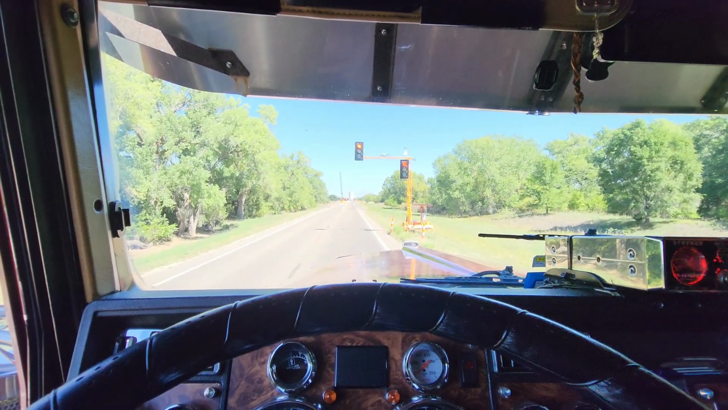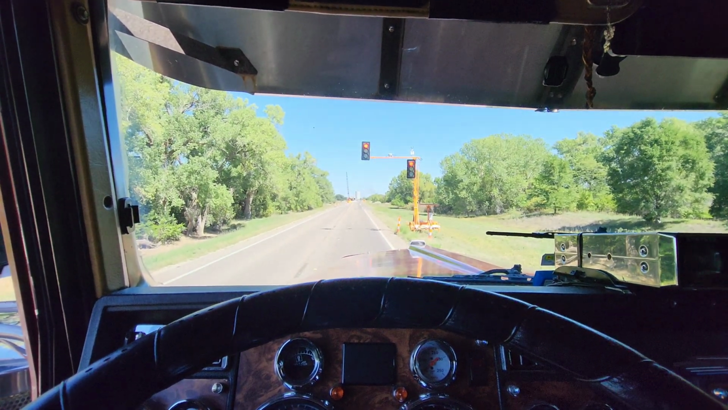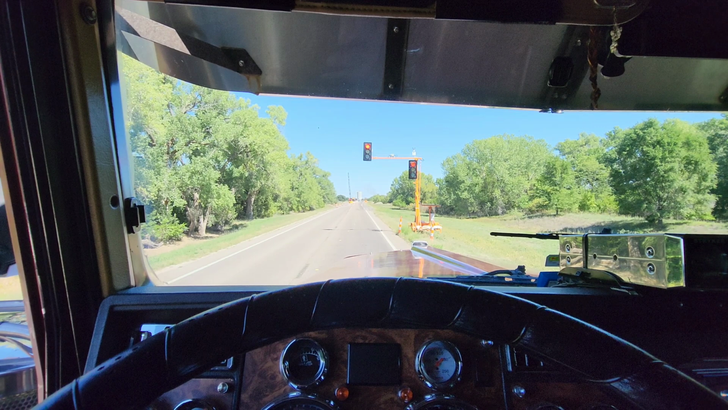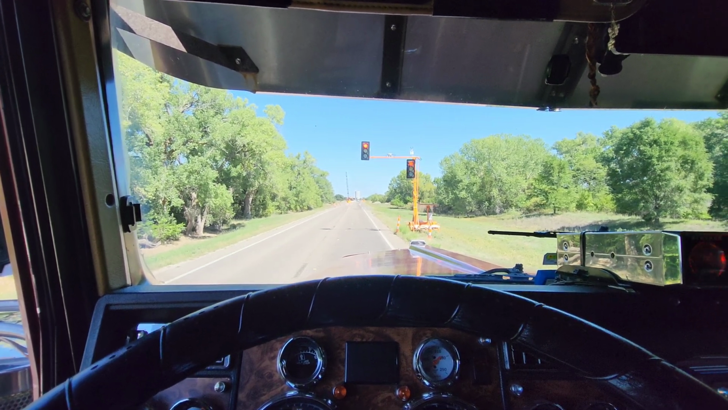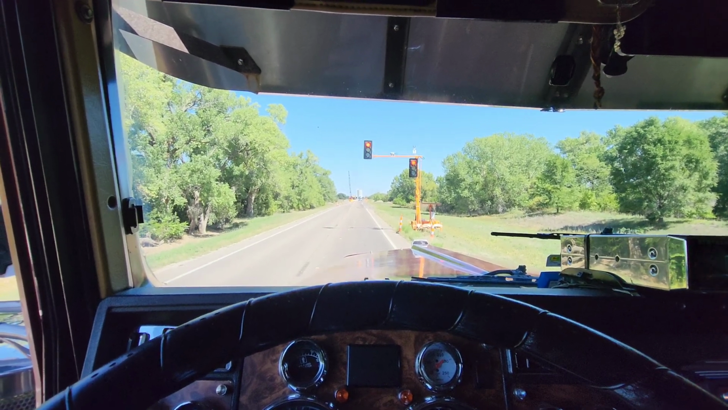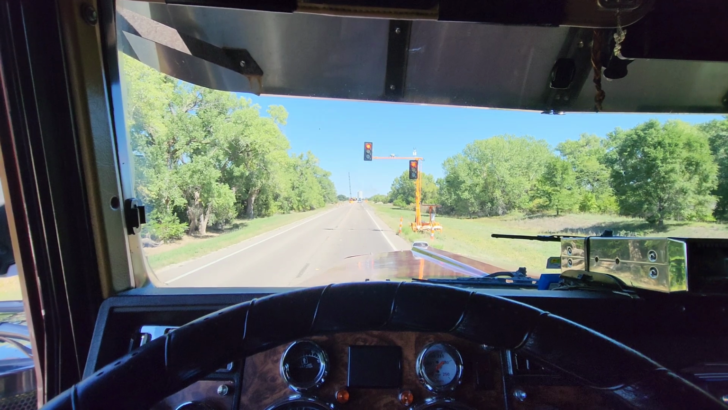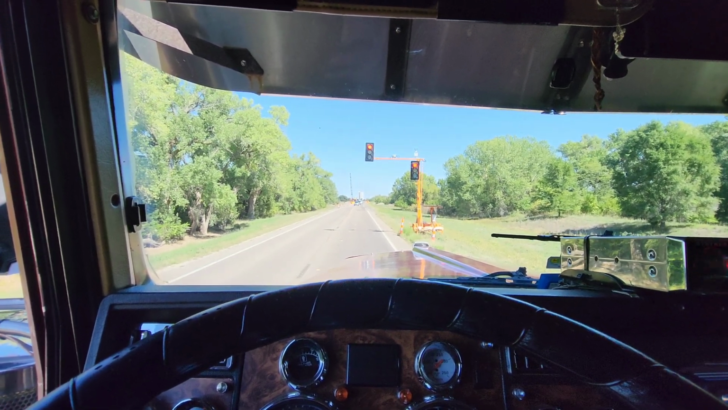The never-ending bridge work just outside of Garfield, Kansas. It almost seems like they've been restoring this bridge for the past 2 years, but it's probably been shorter. You guys know how it is when you get into road work. You always say, oh, this is taking over a year, and it's taken 6 months, but it almost feels like this bridge work's been going on for about 2 years now.